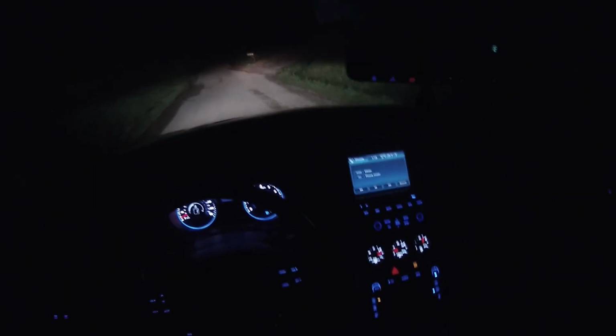There's our driveway spilled out into the middle of the road. That's what I just ran over anyway. Alright guys, I don't know if you can even really see anything right now besides my headlights, so I'm gonna wrap this up real quick.